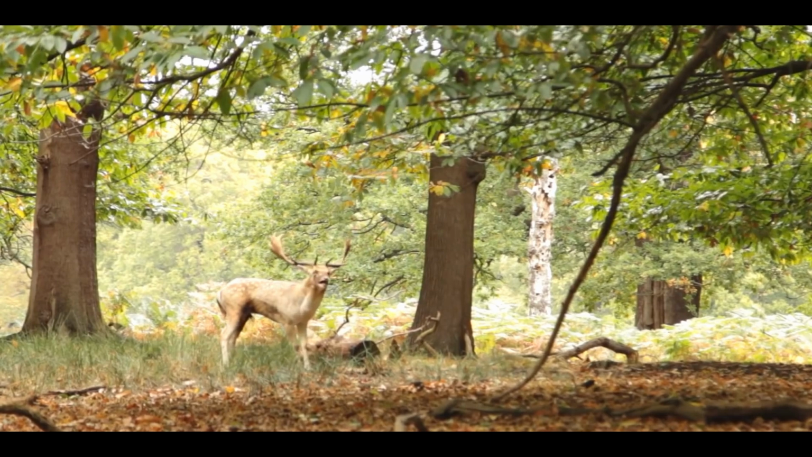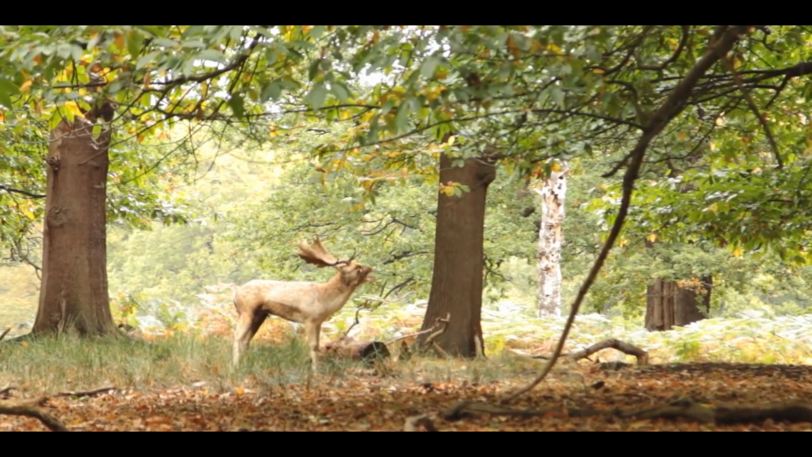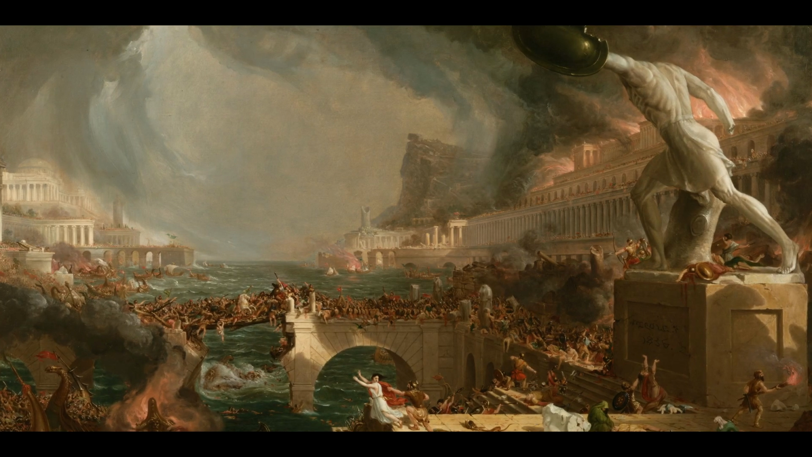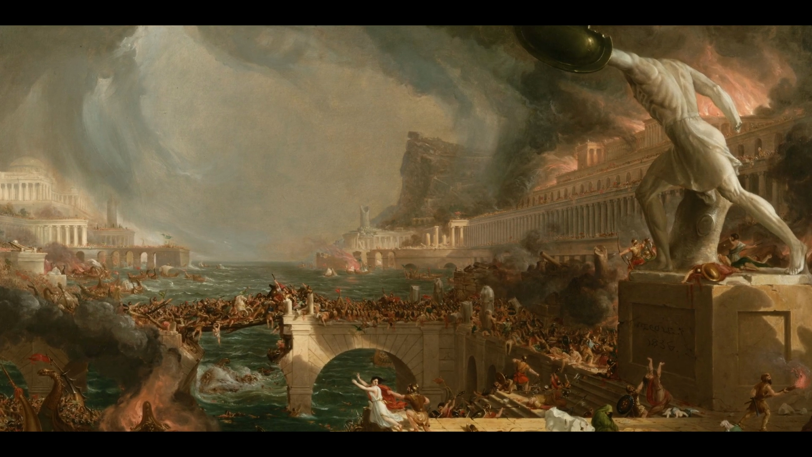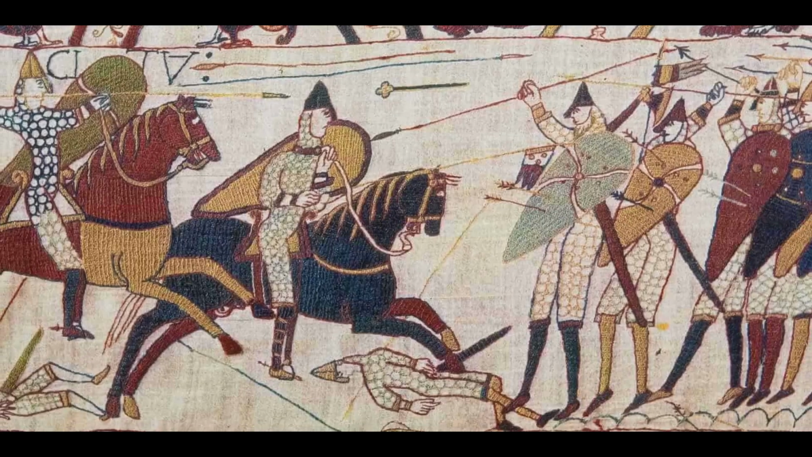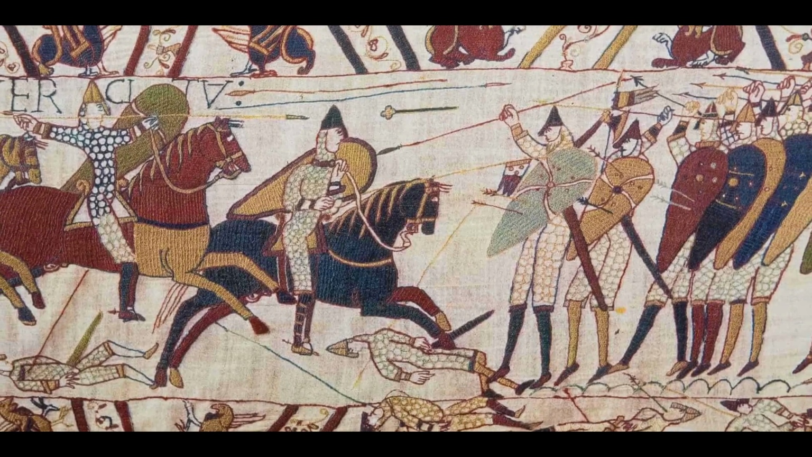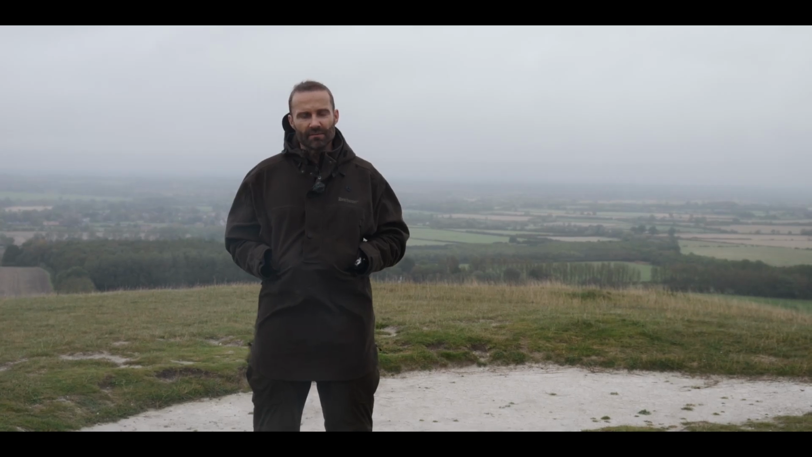Initially, having been introduced to the UK by the Romans, it's thought that the initial population died out following the collapse of the Roman Empire. It was then not until the Norman conquest that fallow were reintroduced. And over the last 1,000 years, they have thrived.